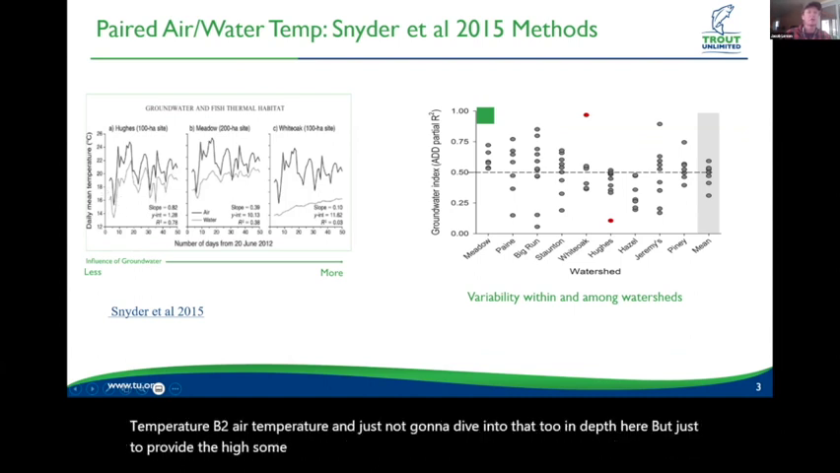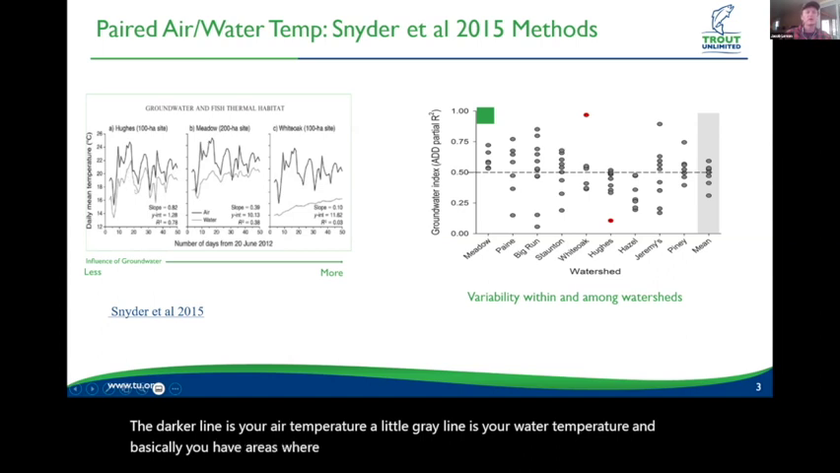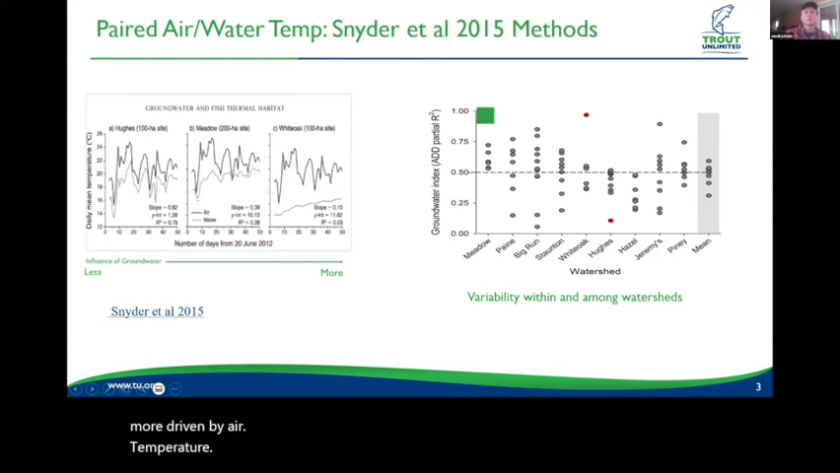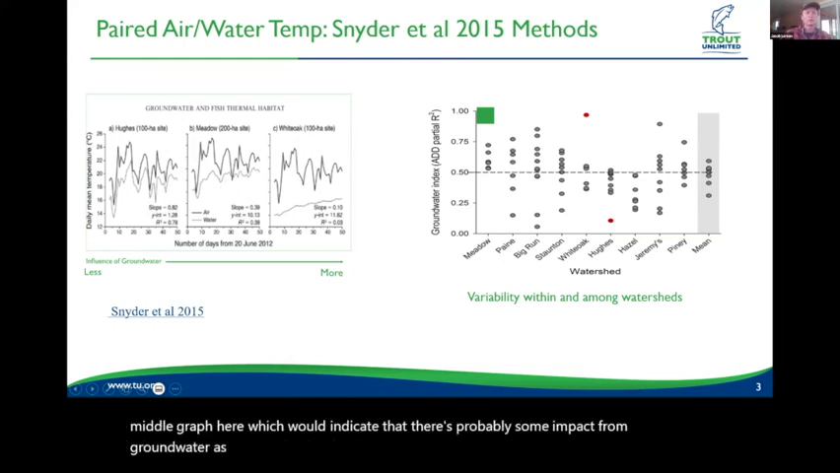I'm not going to dive into that too in depth here, but just to provide some highlights for our purposes. In the graphs here on the left, the darker line is your air temperature, the little gray line is your water temperature, and basically you have areas where the two lines correspond with one another, which would indicate less groundwater influence and stream temperatures that are more driven by air temperature. There may be streams where they do correspond, but the effect is dampened, such as in this middle graph here, which would indicate that there's probably some impact from groundwater as well as air temperature driving water temperatures.